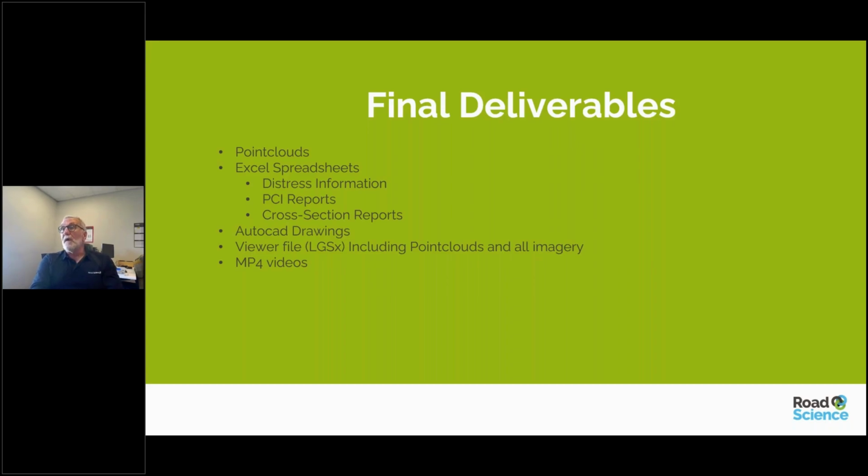So for the final deliverables for this job, we produced the point clouds for them. We gave them the Excel spreadsheets, which had the PCI reports. There's another spreadsheet that just shows the distress information for each area. And then we did cross-section reports. We gave them AutoCAD drawings as well. And we also gave them a viewer file, LGSX, which is the proprietary Leica viewer, which runs in TrueView, which allows you to see the point cloud and all the imagery, including all the side cameras and the pavement cameras. And we also supplied MP4 videos.